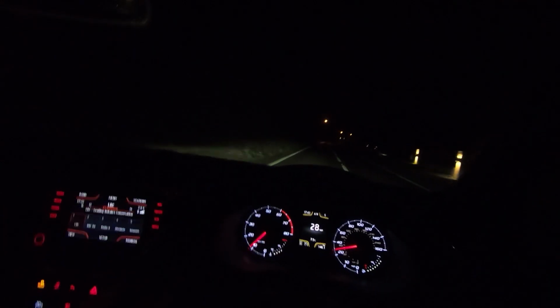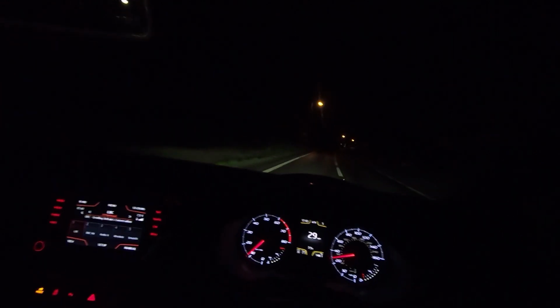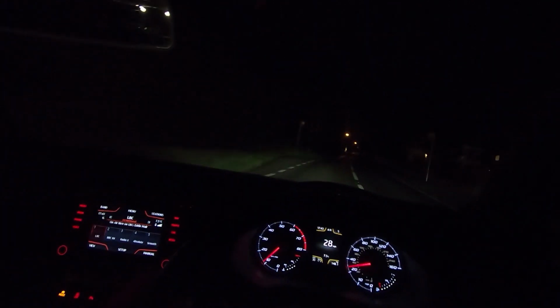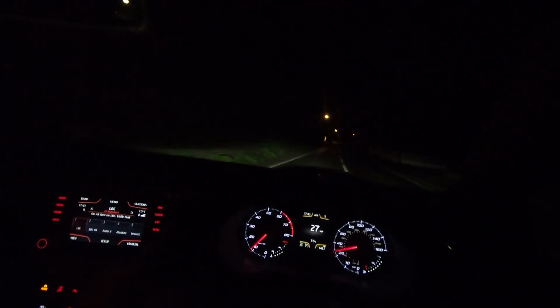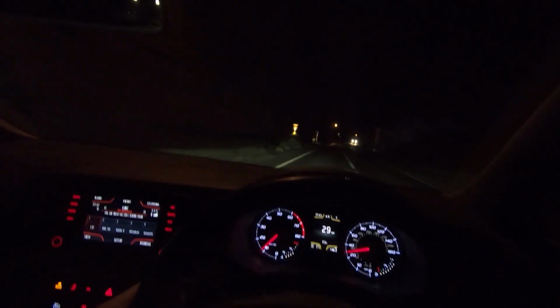I'm in a 30 now, and I tend not to use the full beams in a 30 because all I'm going to be doing is disturbing the residents. I'm not going fast enough to need the extra length of the full beams, and plus most 30s are street lit anyway, like this one here, so I've got good enough visibility without the full beams.